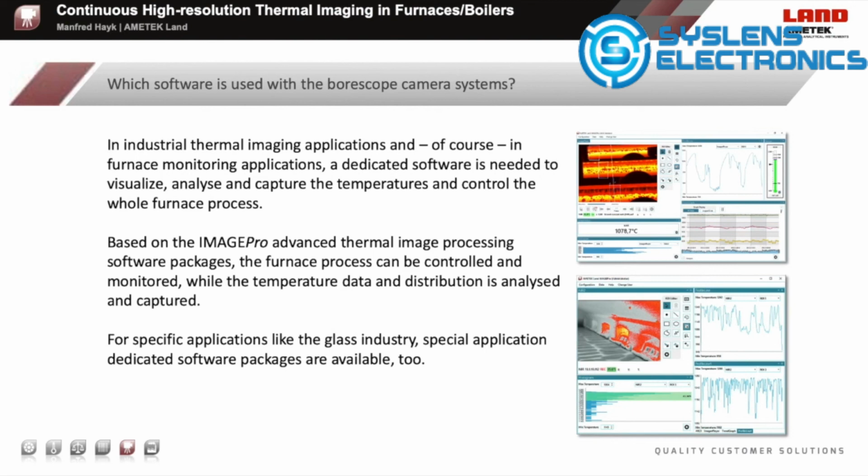Based on the Image Pro advanced thermal imaging and processing software packages, the furnace process can be controlled and monitored while the temperature data and distribution is analyzed and captured online. For specific applications like the glass industry, special application-dedicated software packages are available too.